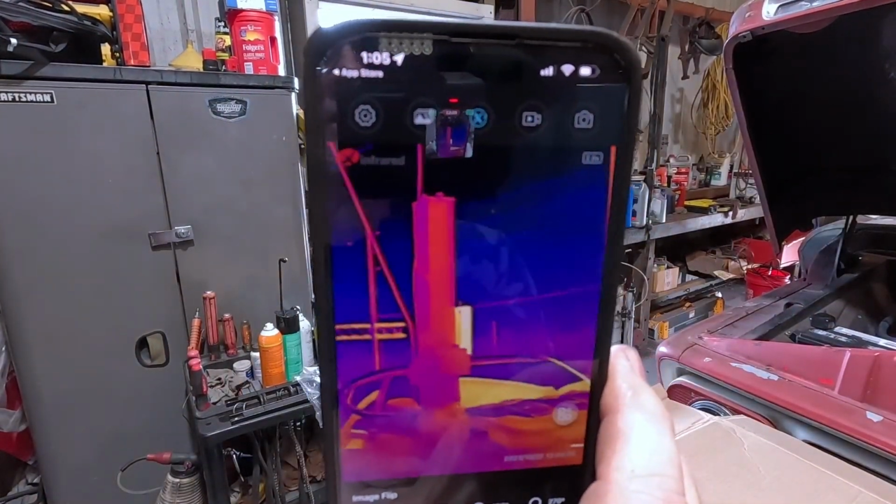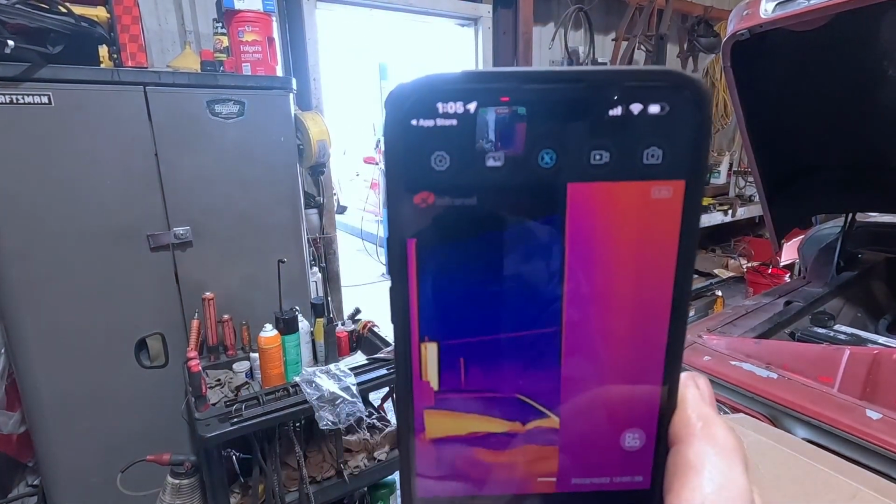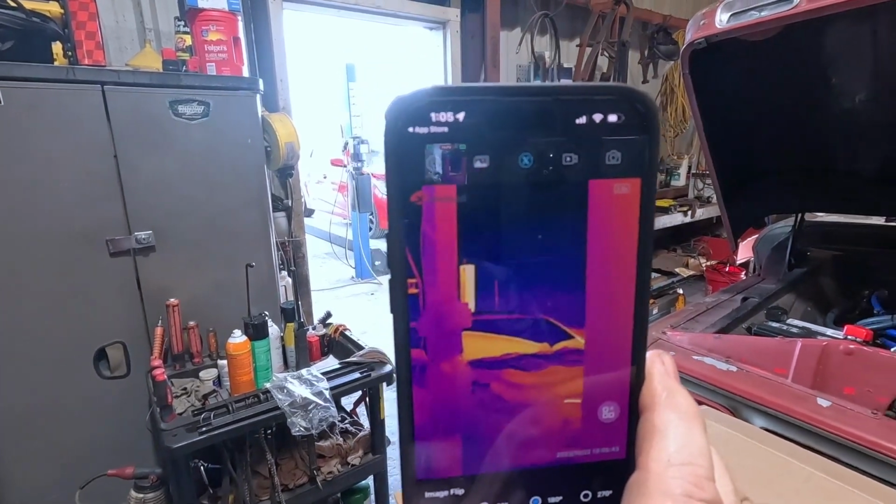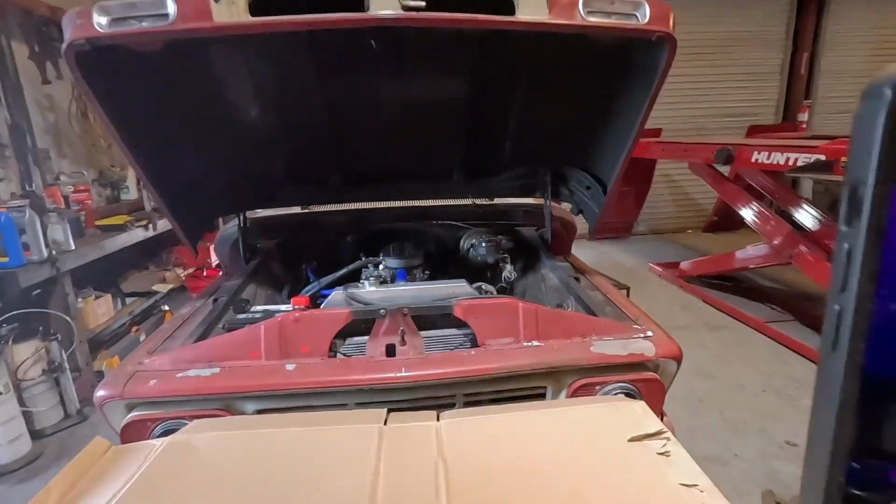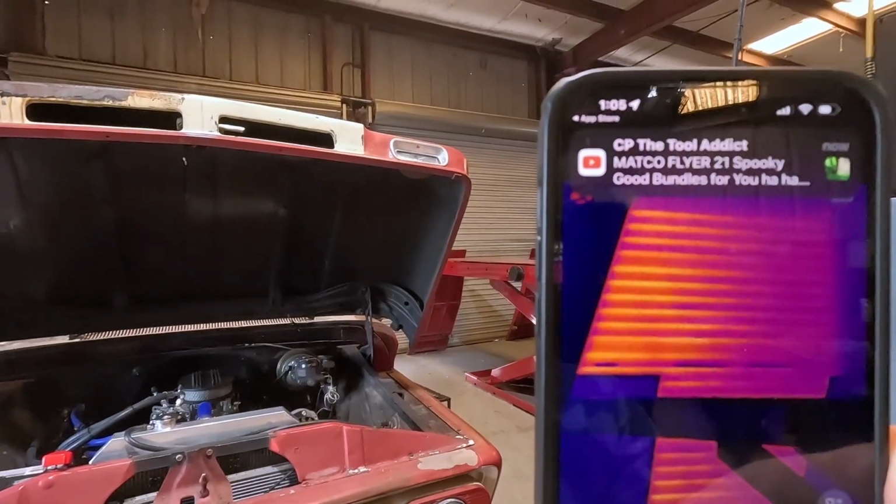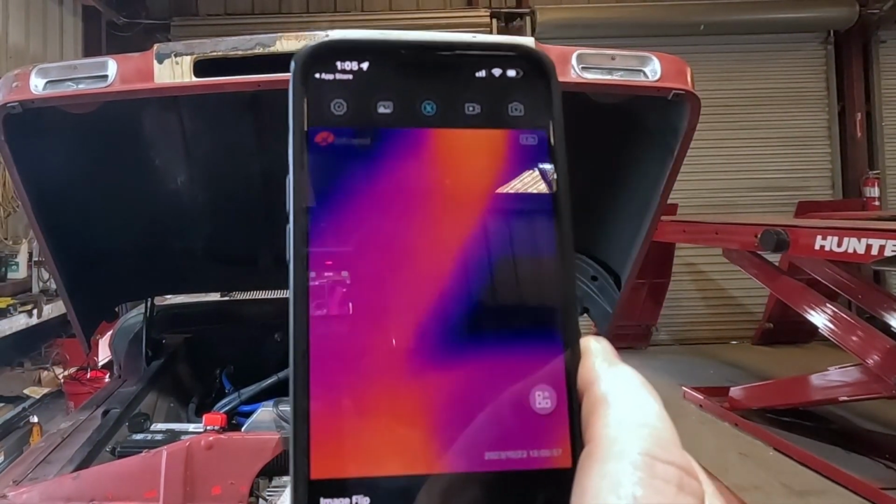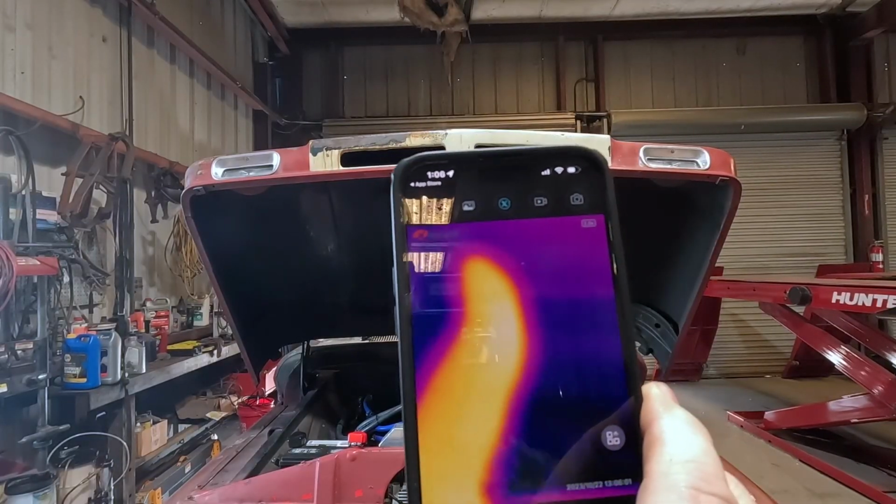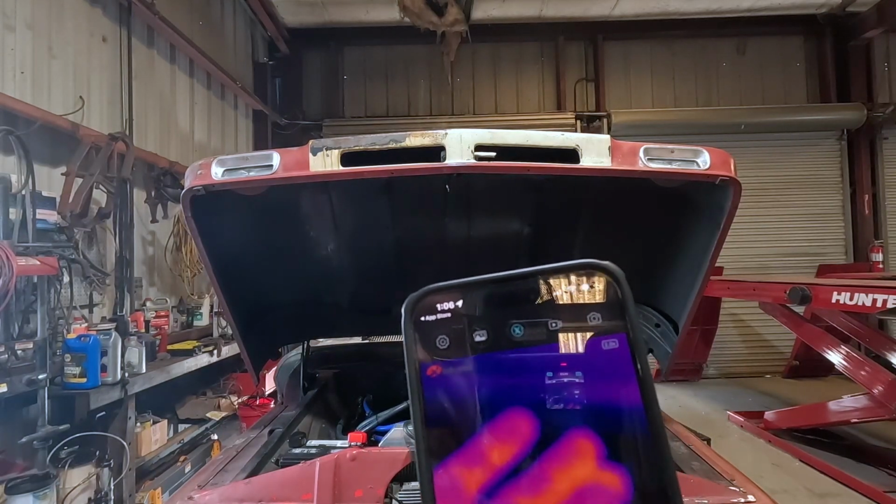That's the doorway showing the lift with the vehicle on it. You can see where parts of the lifts are glowing hot red, but they're actually, of course, not that hot. But it's doing that to show you the differences in temperature from one extreme to the next. Whatever the field of view is, it's going to show you the extremes in that field of view. So if I put my finger in front of it, it's going to show you that as if my finger's on fire.